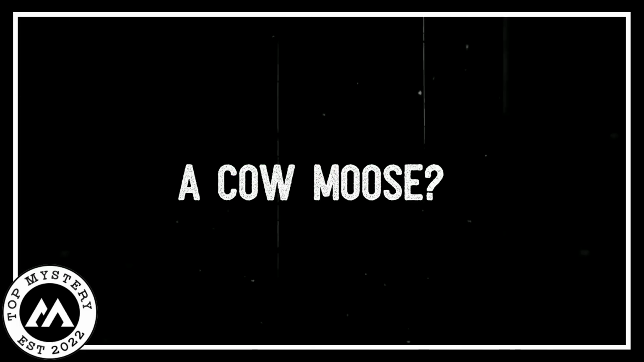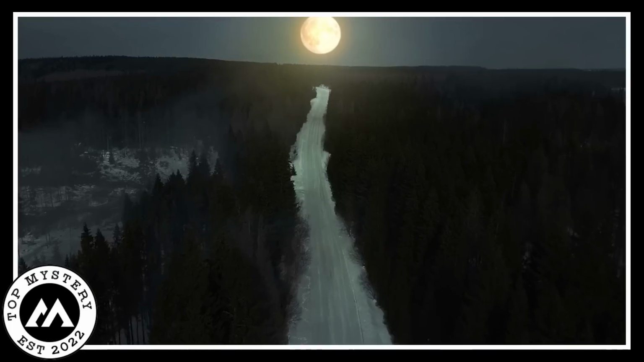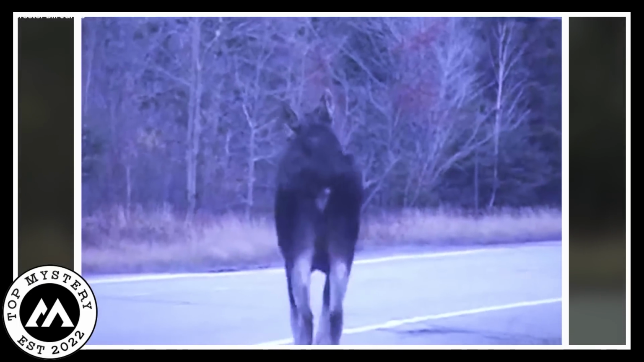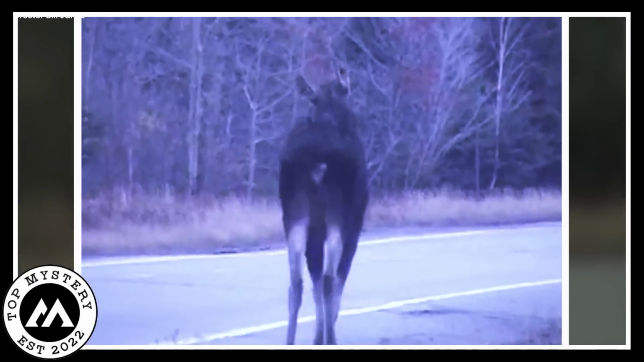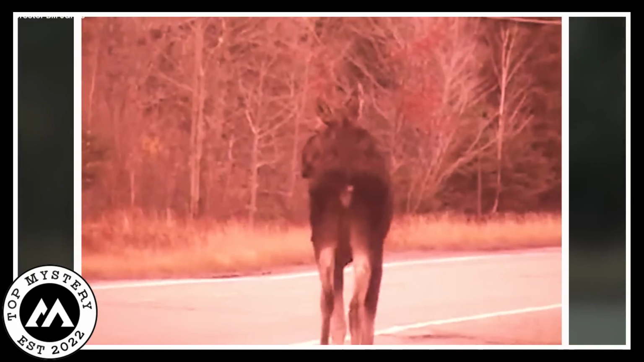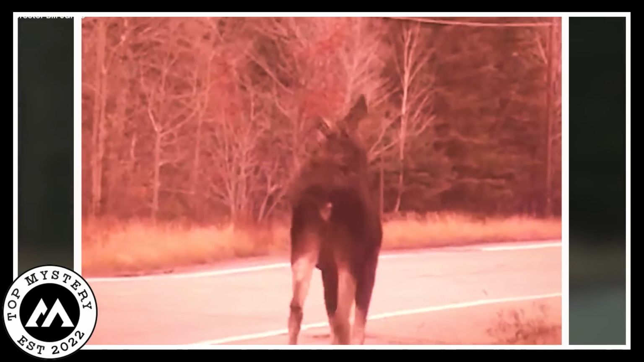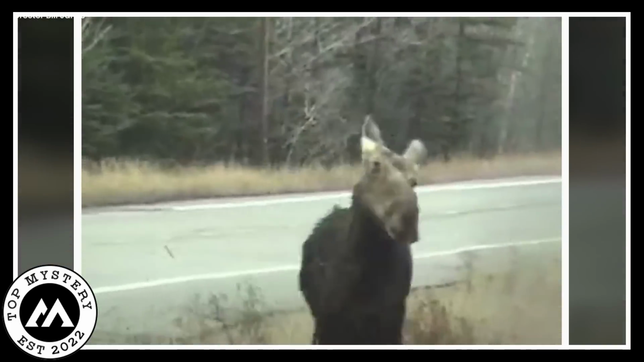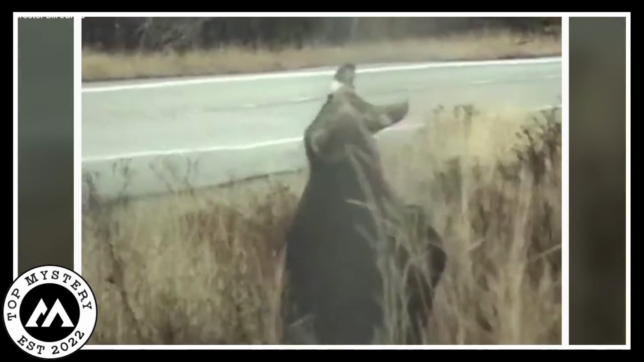A cow moose? The camera captured a rare and mysterious scene. It was recorded in the mountains. This cryptic creature was moving on a plain road in the quiet heart of the mountains. A peculiar tale unfolded before the camera's watchful gaze. Its steps, measured on a plain road, entered the frame, shrouded in secrecy. No one in the land had glimpsed its form prior, a true enigma of nature.